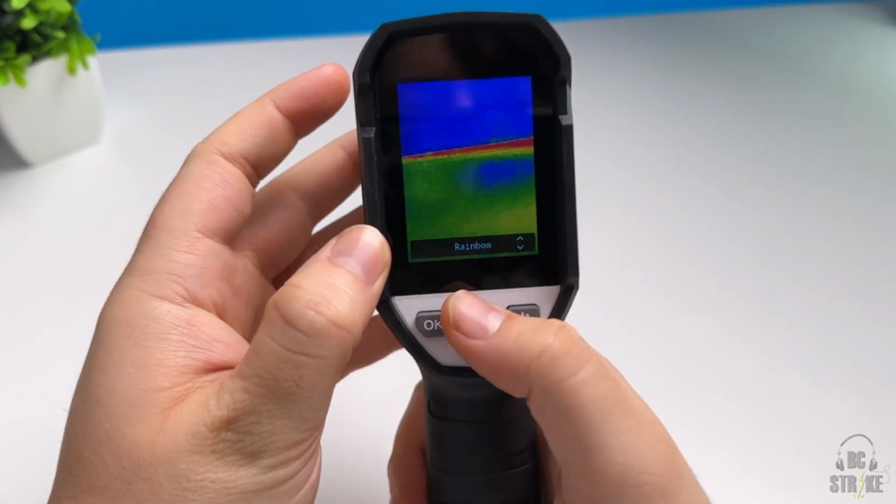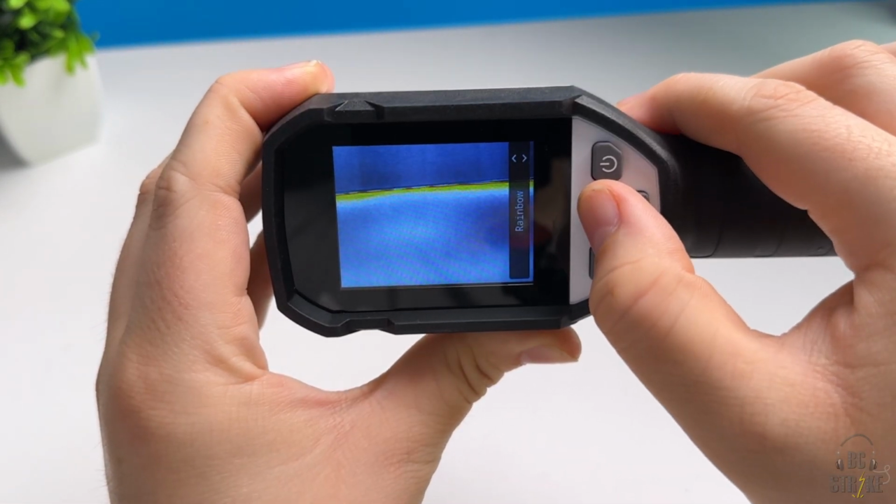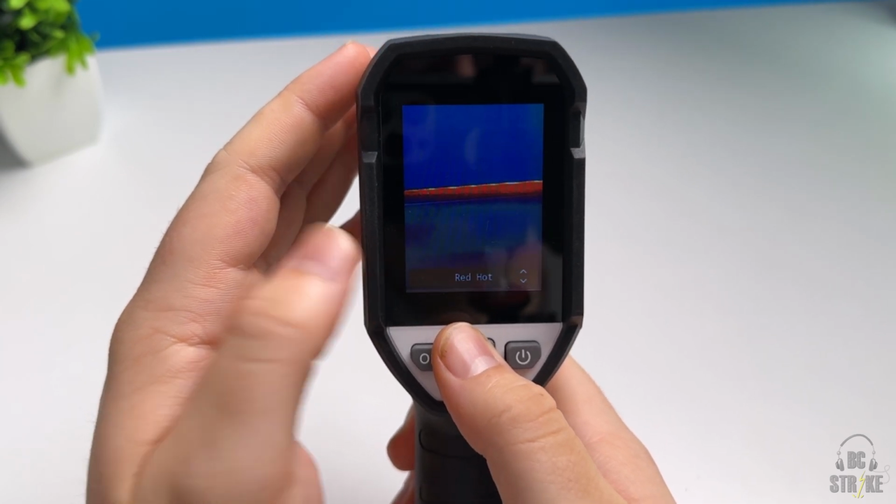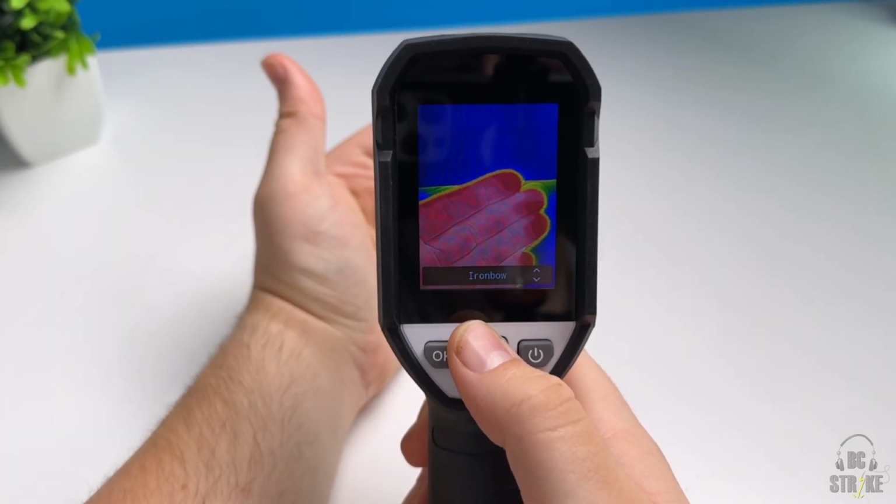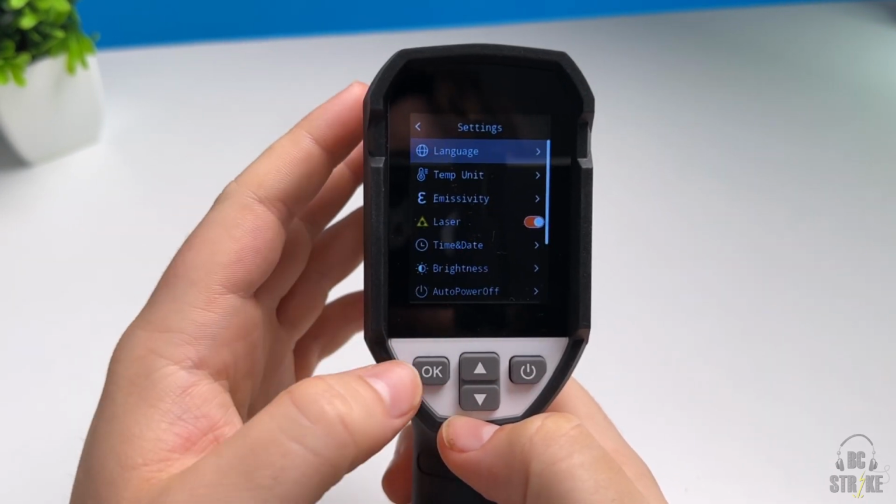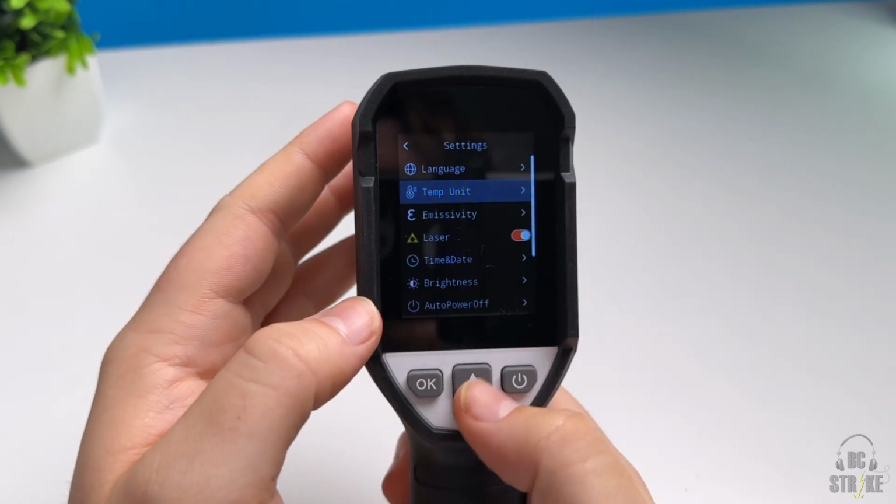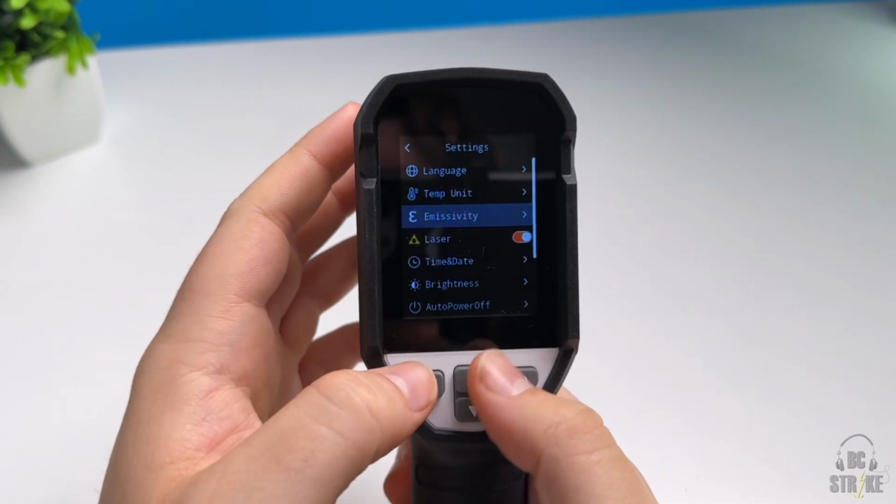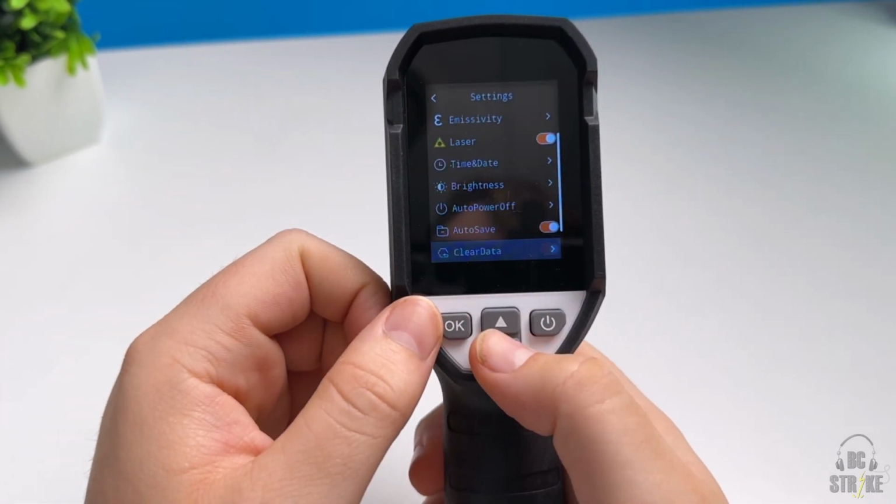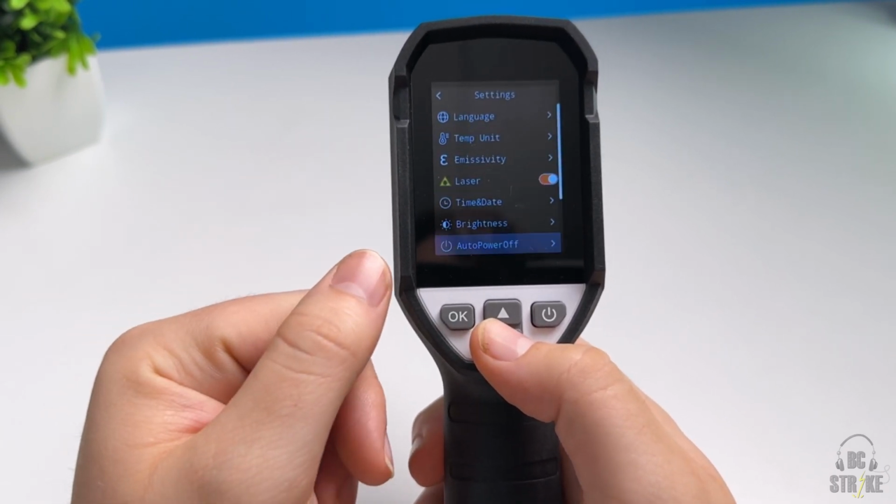Palette's cool. That is just like the different way that it'll show you the heat signature. Lava, red, hot, rainbow. Got 6 different heat temperatures. So depending on like what's easier for you to see the heat signatures, you can obviously switch between those just like that. And then we also have settings, which when we click on that, we can choose our language, temperature units, so you can do Celsius or Fahrenheit. Emissivity, you can change that as well. Got laser, time and date, brightness, and then auto power off and auto save, clear data, device info, and all your other different things. But yeah, it's super cool.